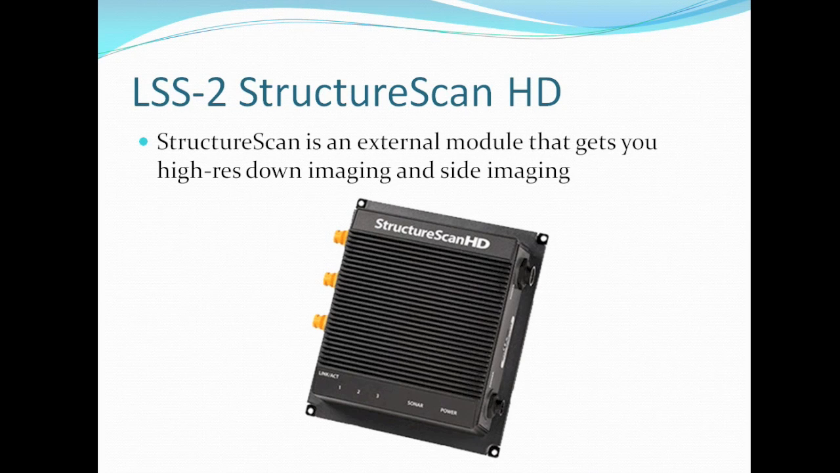Now, one of the best features of the Lowrance HDS-7 is the StructureScan HD model. This does not come included with all of their configurations. It is an extra add-on. So if you already have an HDS unit, you can buy the StructureScan separately, or you can get it packaged along with the fish finder itself.